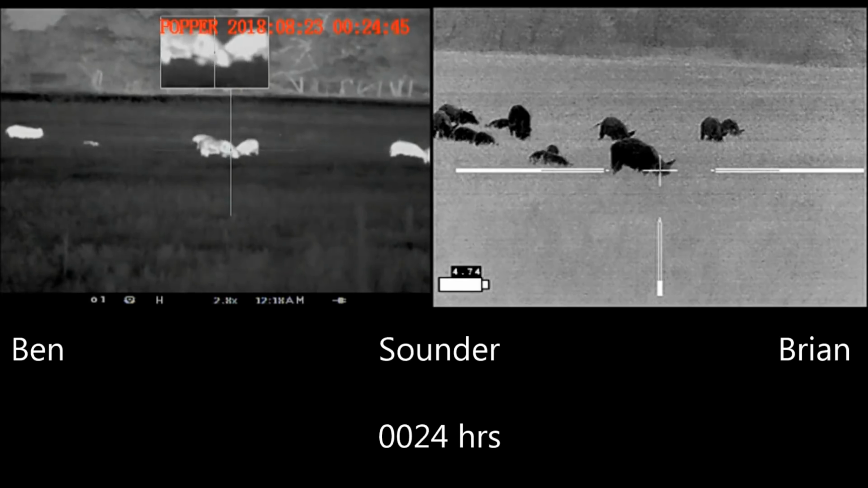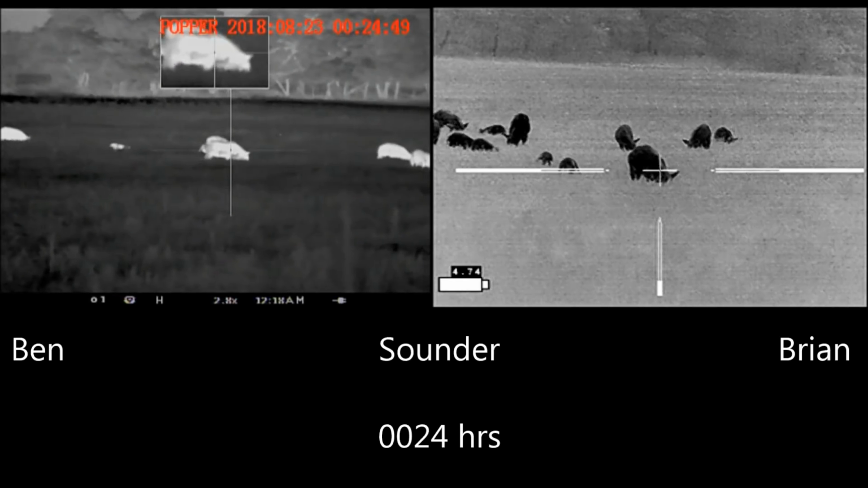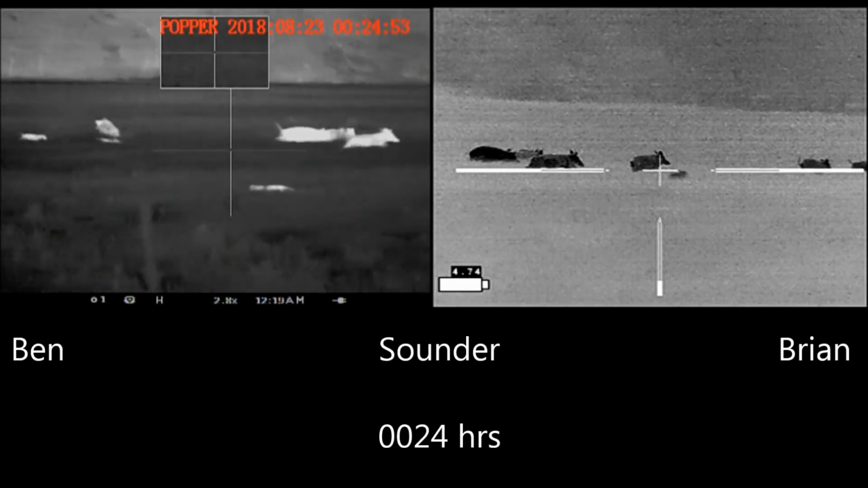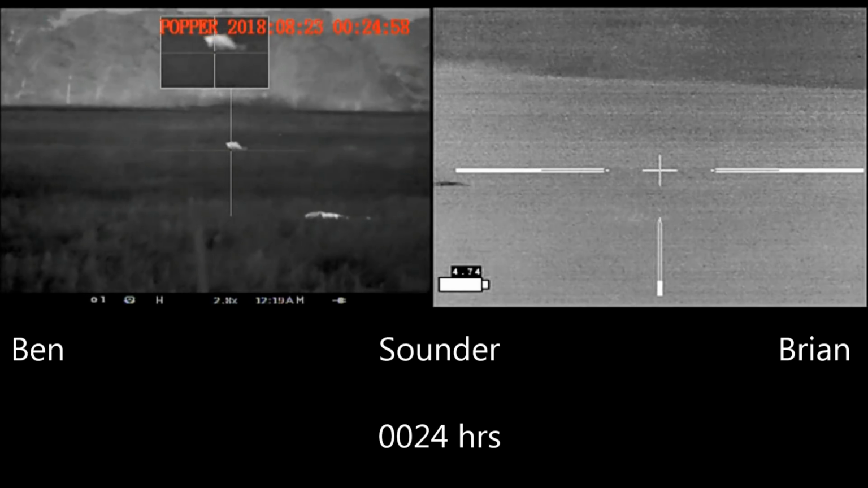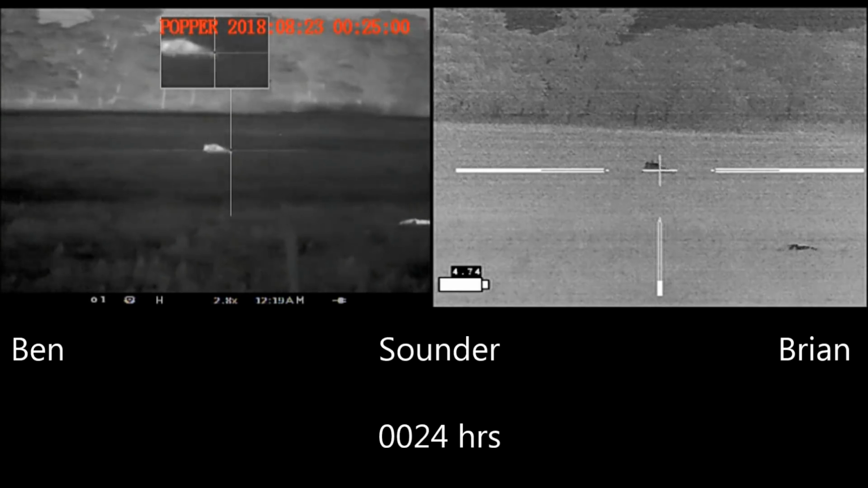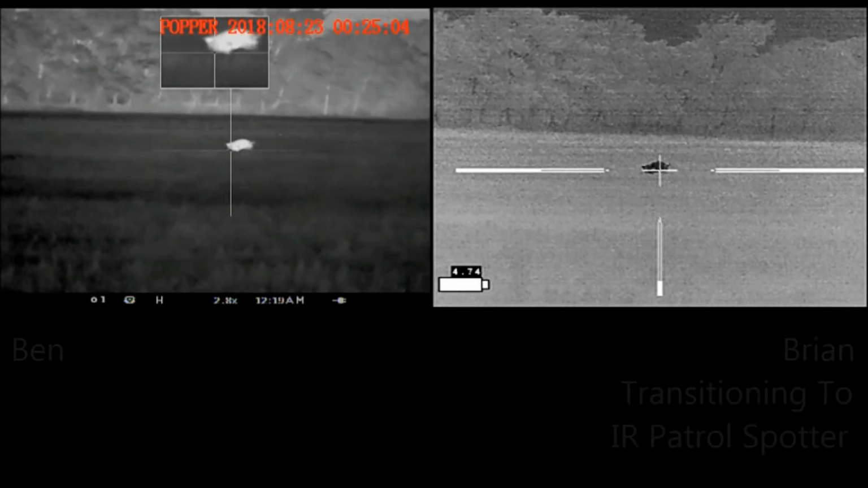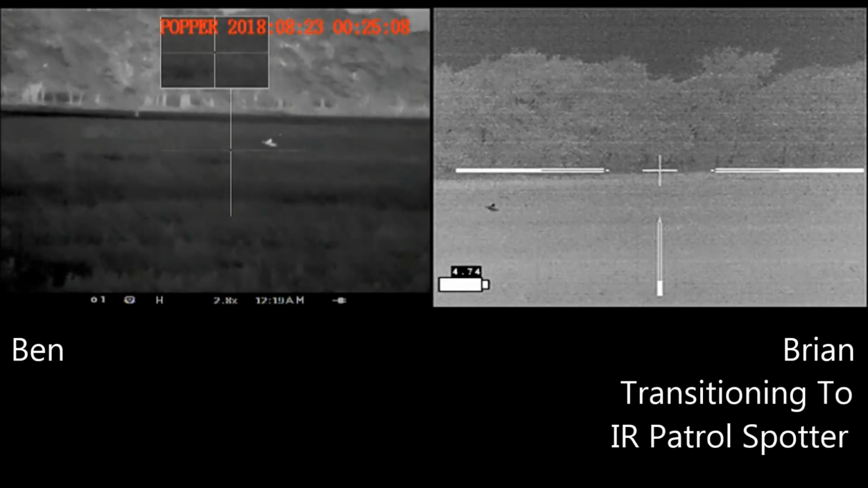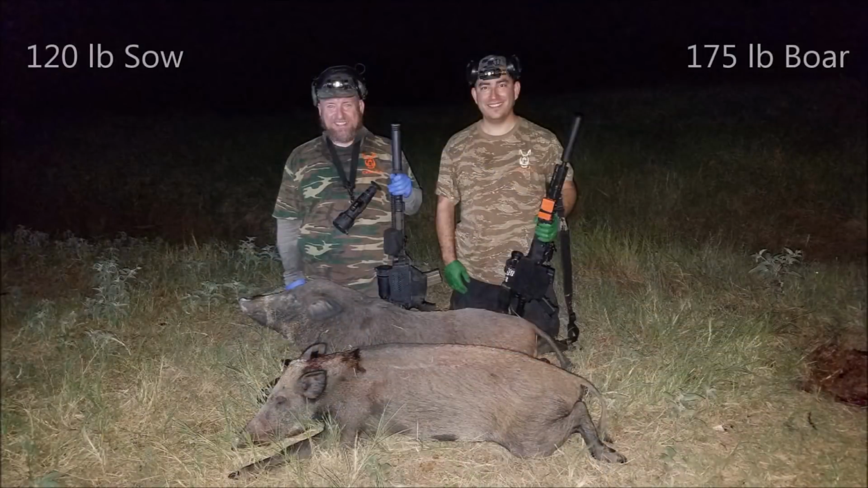Okay. Shoot ready? 3, 2, 1. Here we go. I hit one pig on the follow-up shots, and it took off. I heard that one. And Ben is pumping round after round into his hog. First with 3 Makers T-Rex bullets, and then with a couple of his Spear gold dots that followed. We got the cart and trekked the hogs out of the field. We recovered a large boar and a smaller sow.